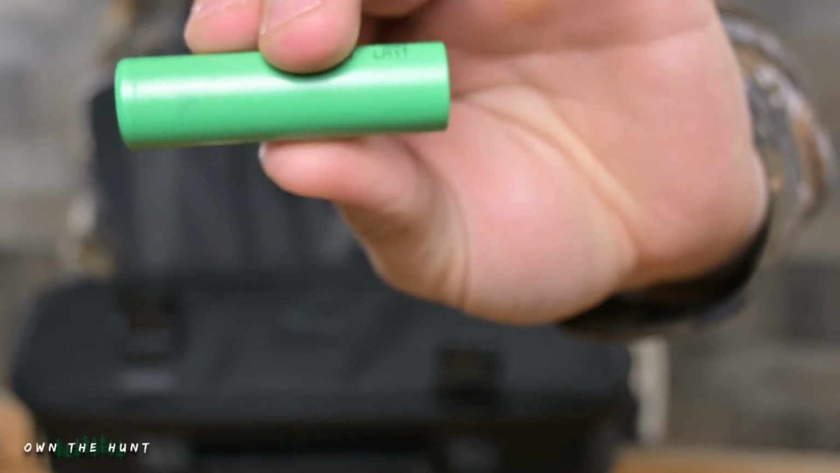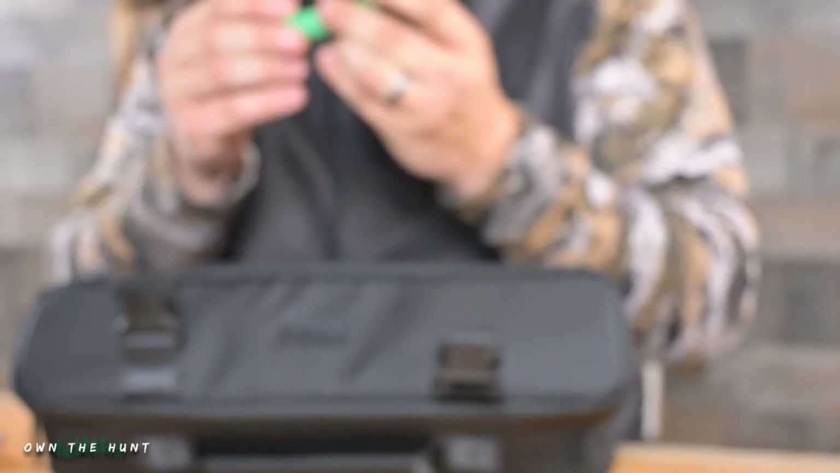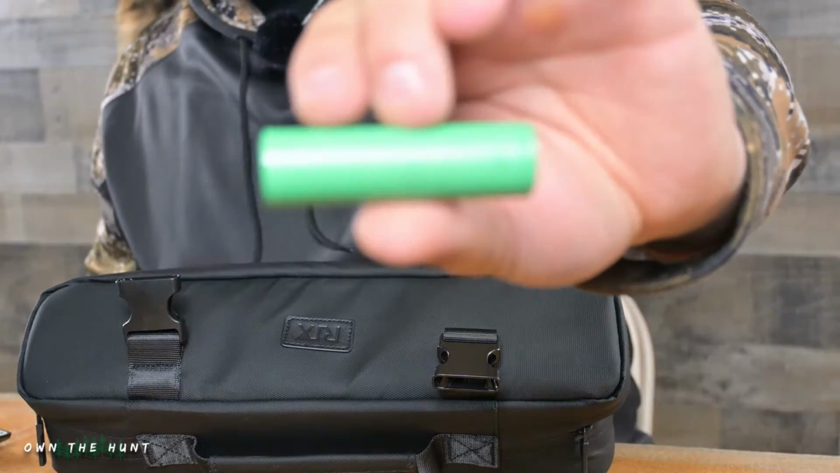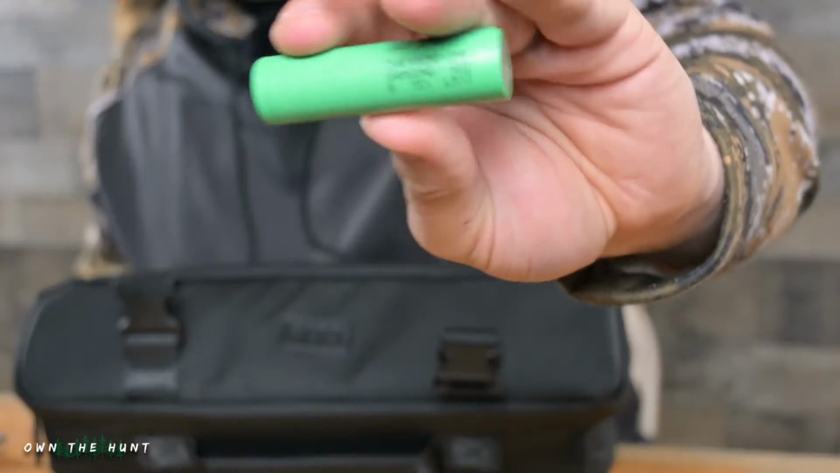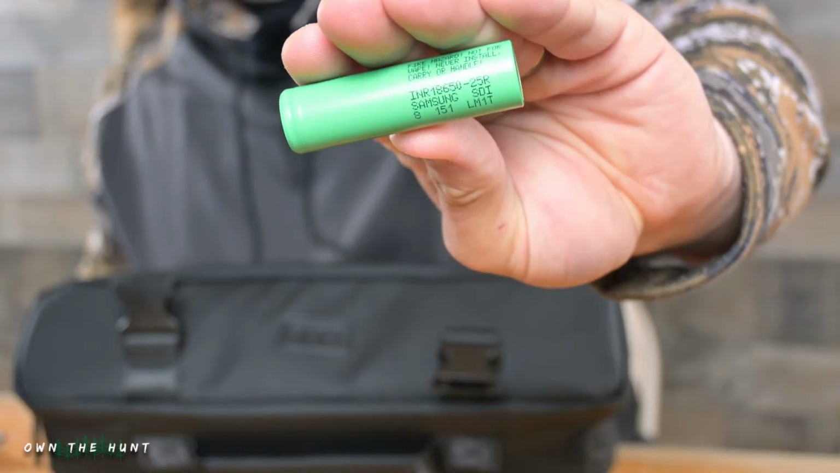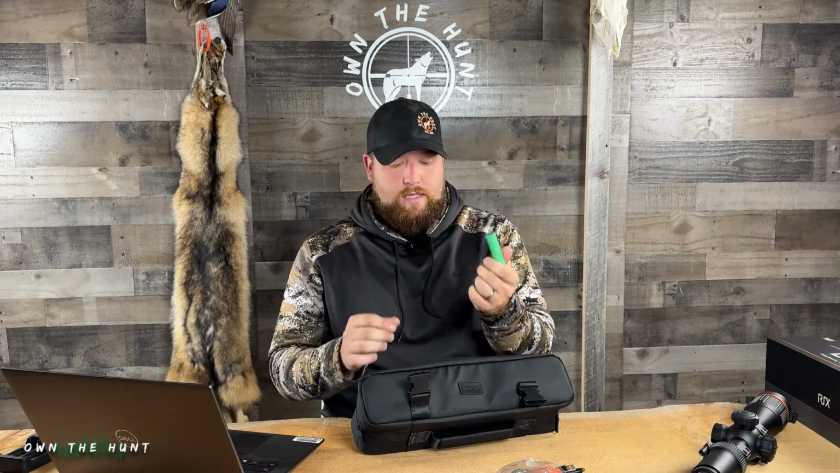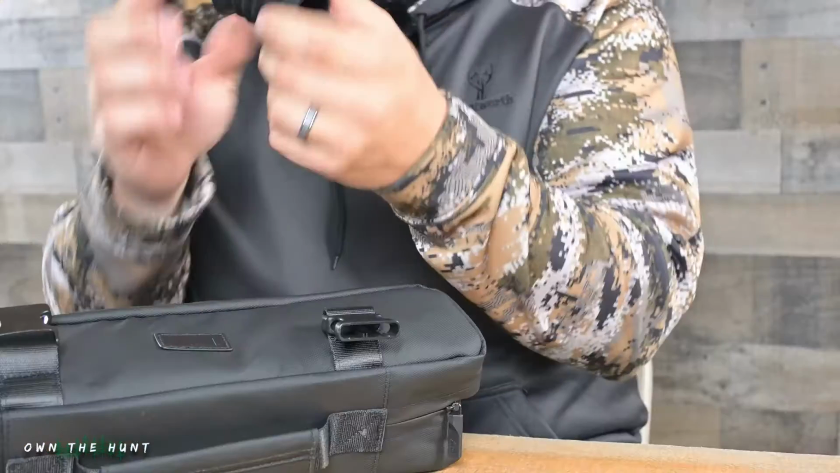I don't know what brand these ones are. They don't seem to have a brand on them. And actually, yes, they do. These are Samsung batteries. So these are super nice batteries, you guys, and you're probably going to have really great luck with them as far as charge cycles and things like that. The scope's getting 8 hours on a single one of these. And that is pretty much it, you guys. It does come with a rubber eye cap.